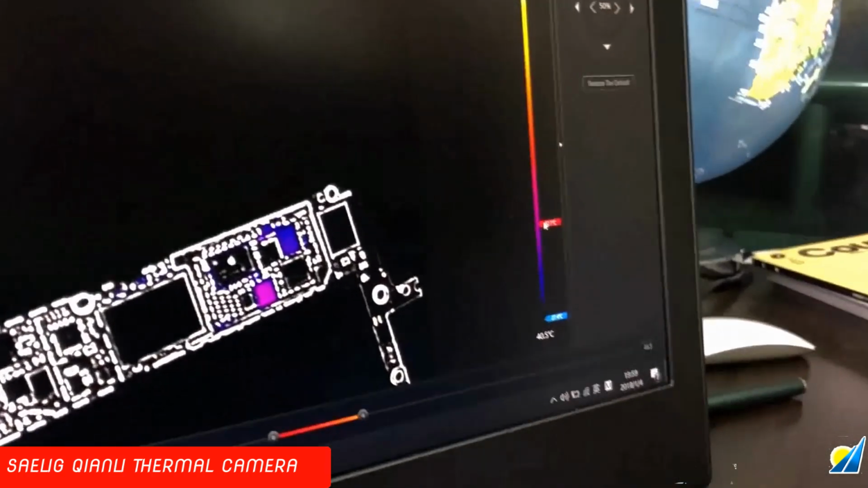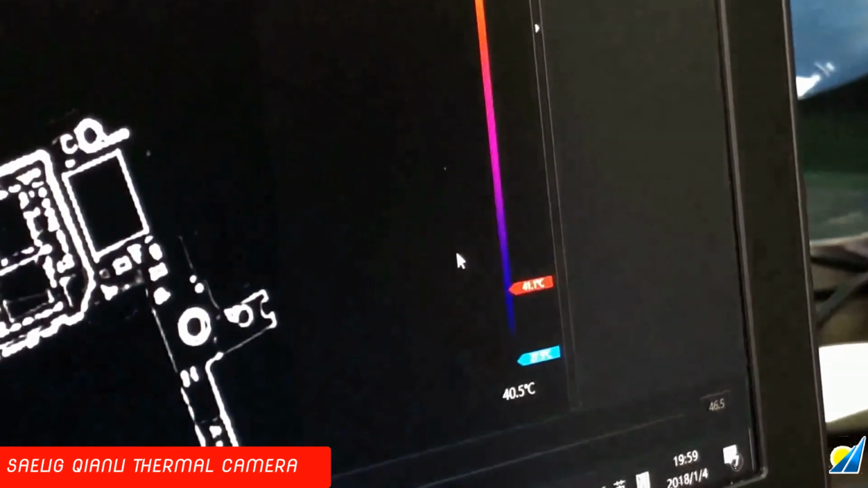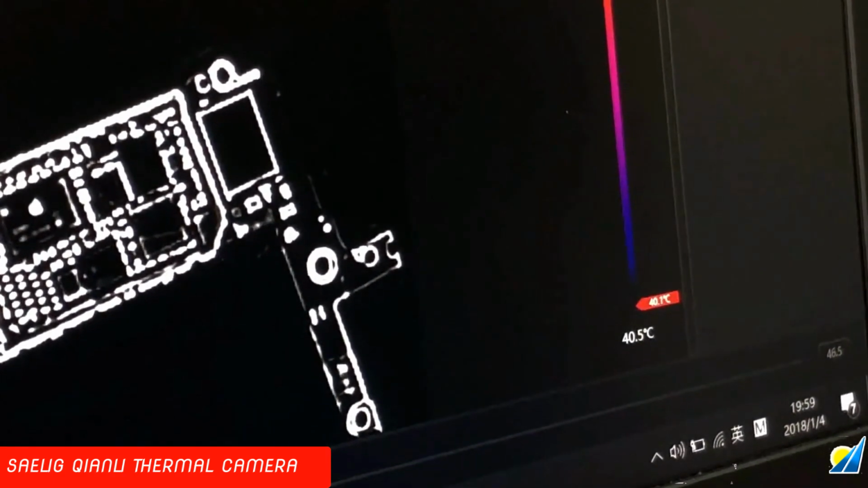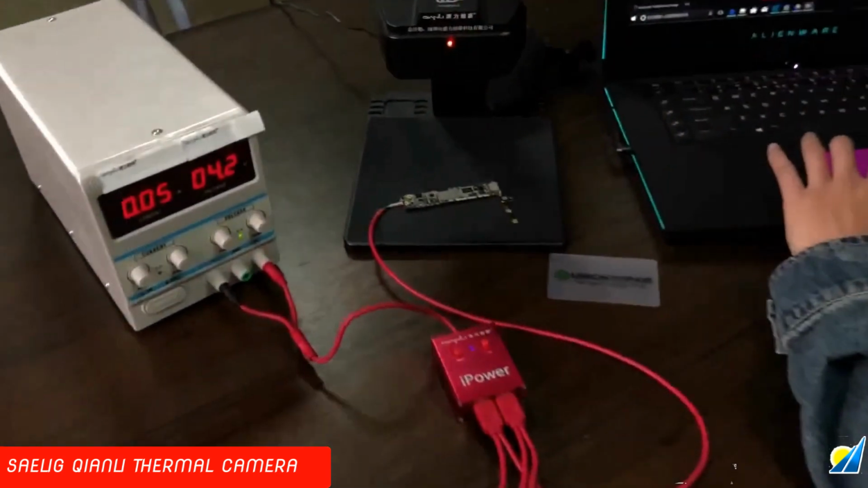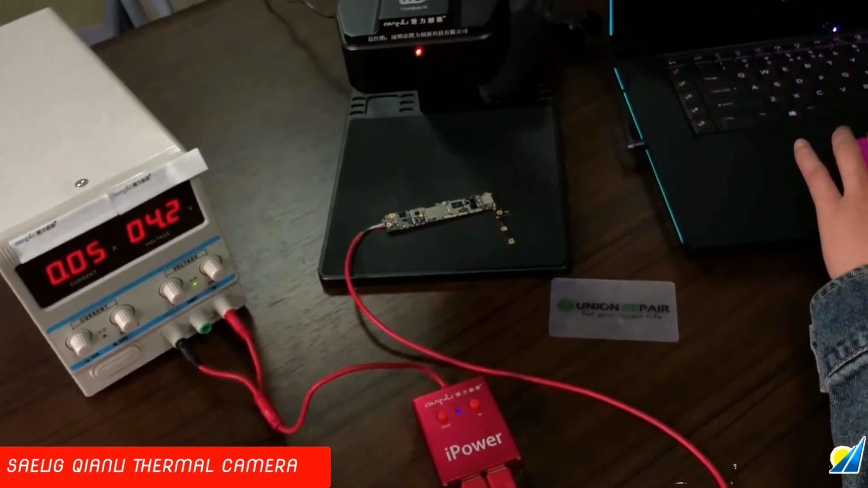So we can see here, because I have turned off the power, the temperature is getting lower and lower and lower. So let's wait till it reaches the environment temperature. Connect to the power supply again to double check.